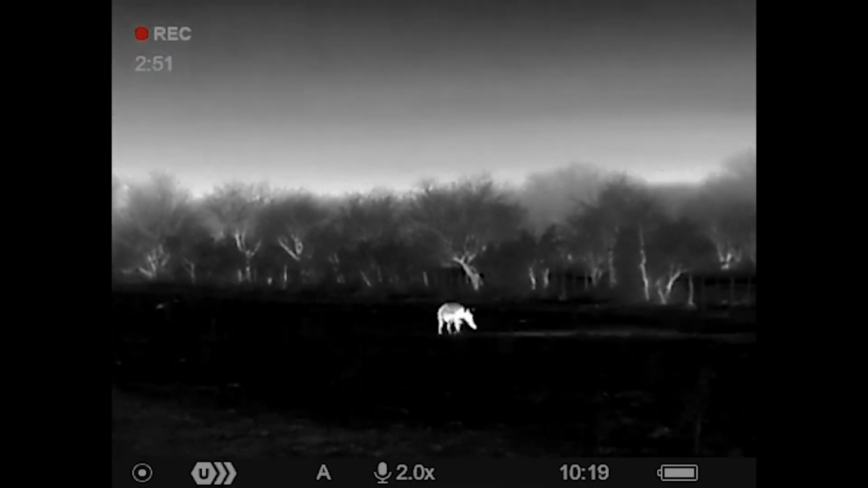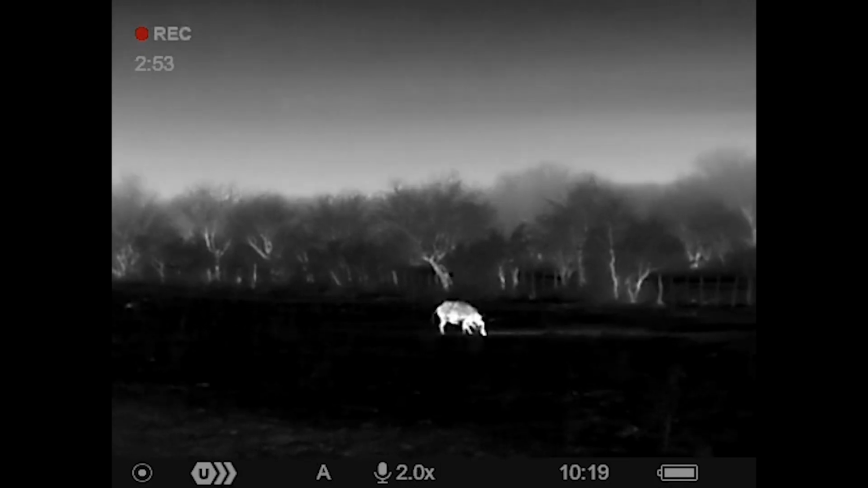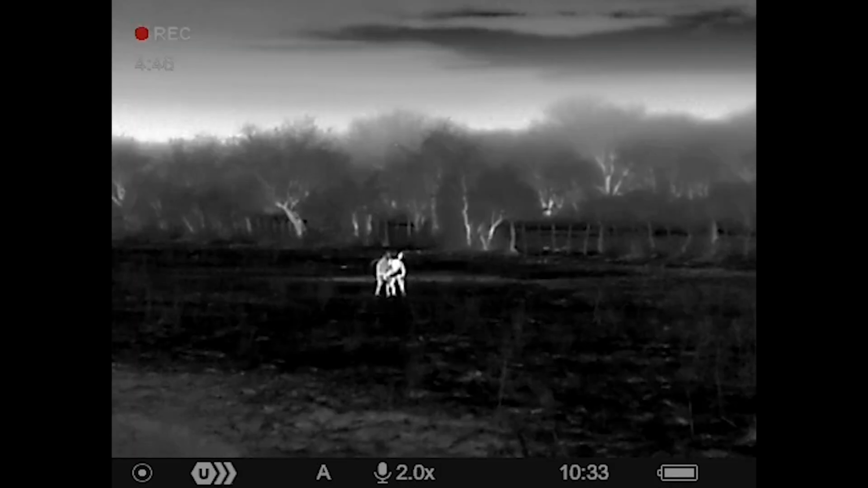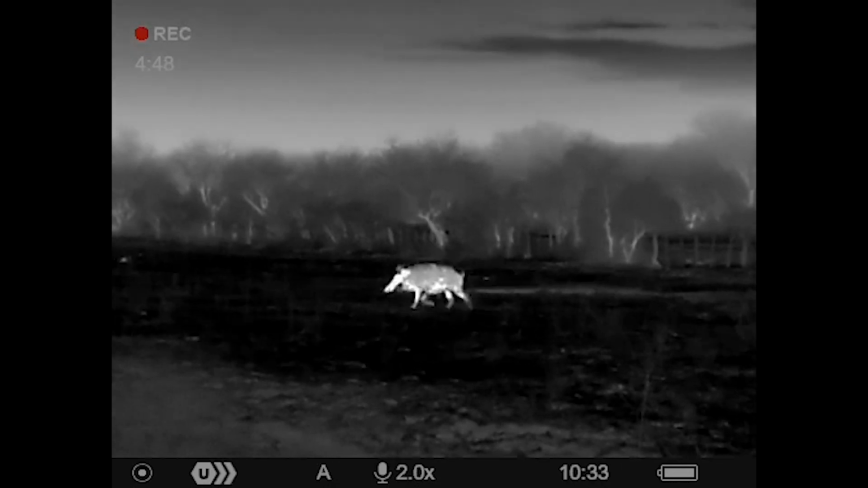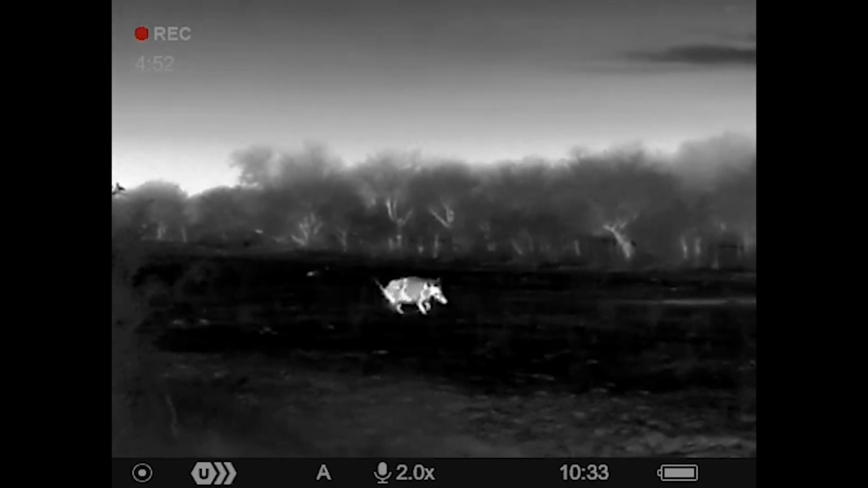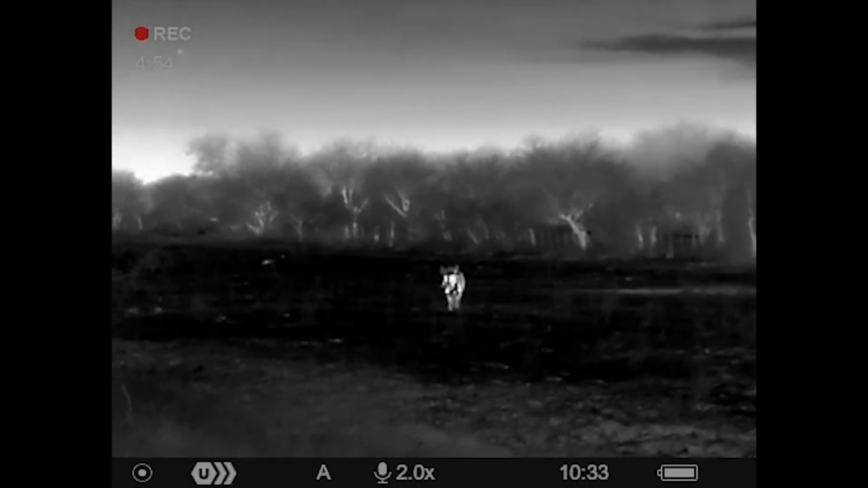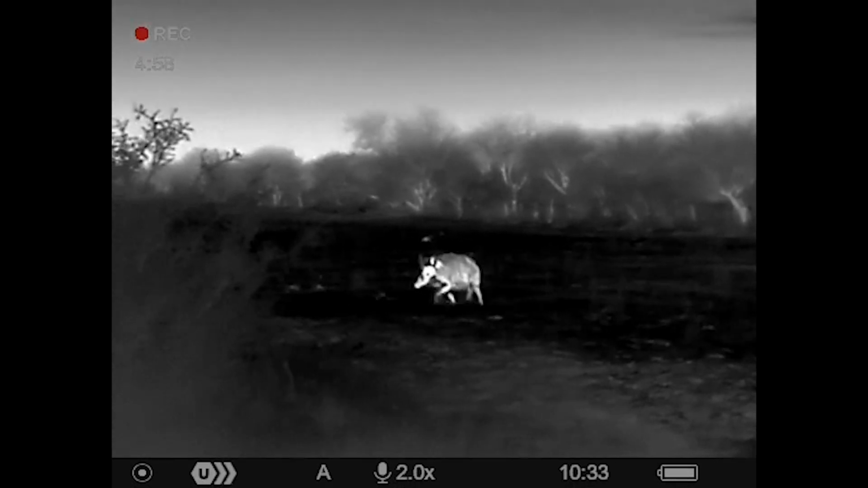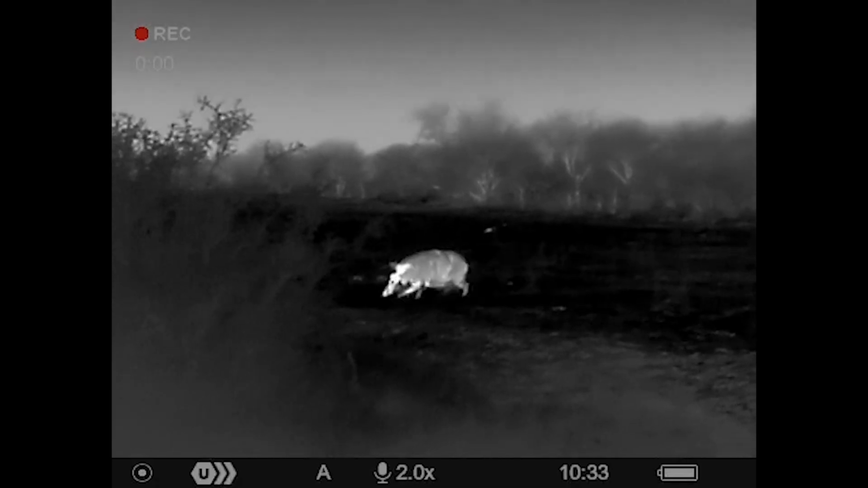To our left, we hear a grunt. A large pig is heading towards the water. It mooches around, giving time for the guys to assess it. Then the boar gets spooked. Gustavo gives Tim the OK.